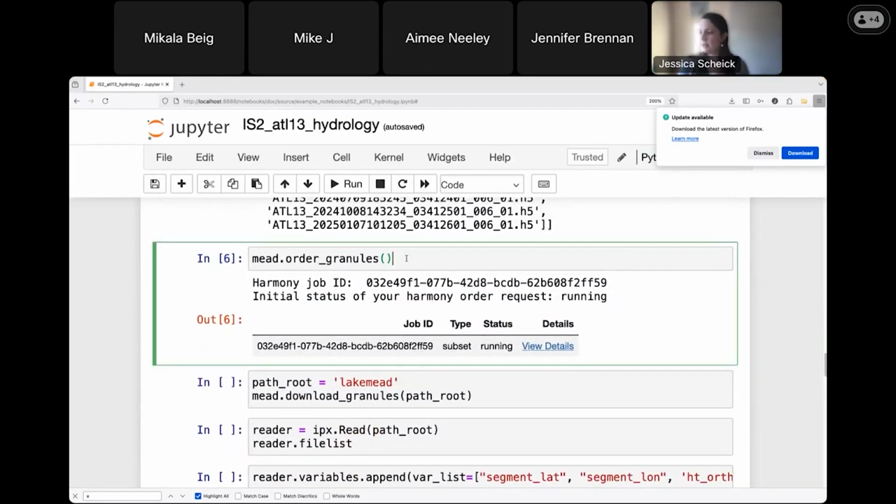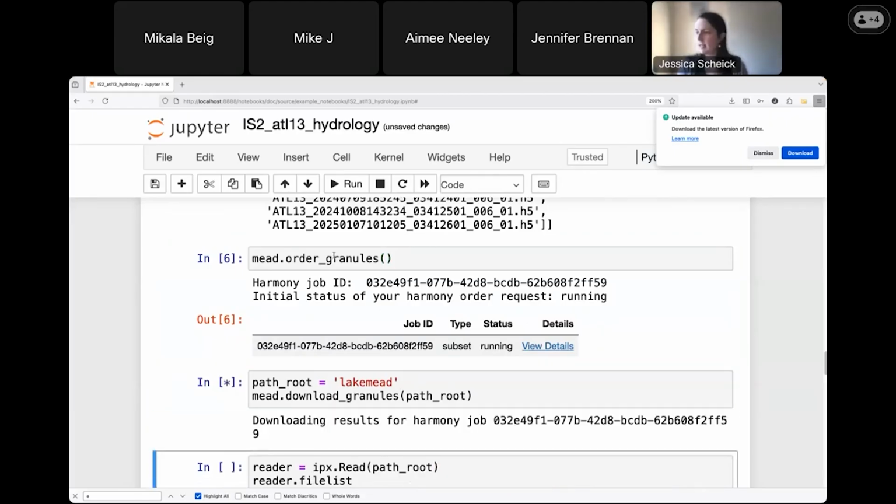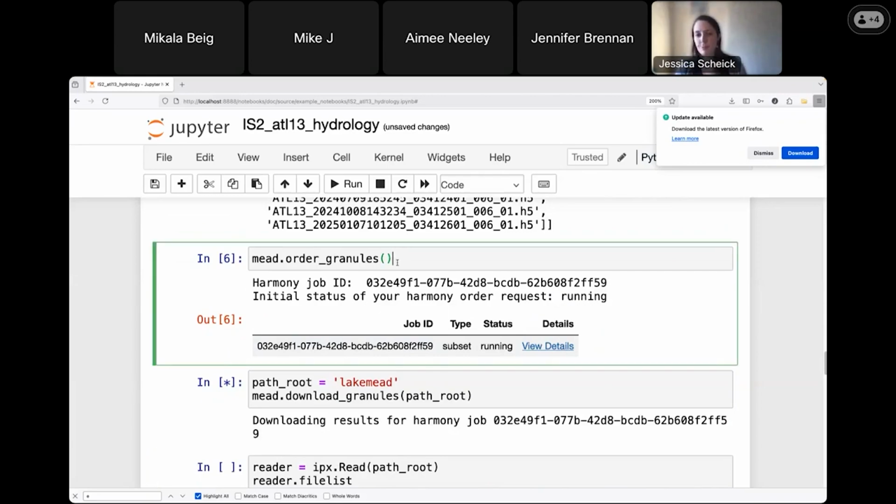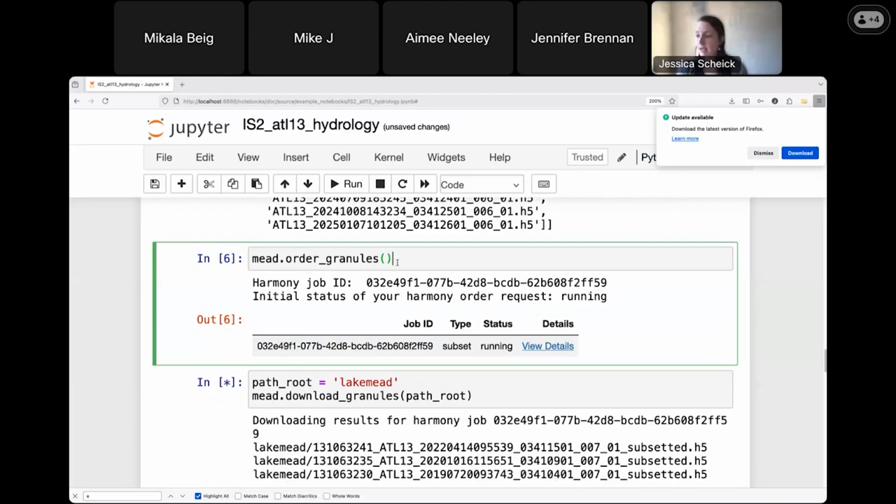And then what we're going to do is go ahead and order that data from NSIDC. And as I mentioned, you're required to log in to access this data. This login happens behind the scenes in icepyx using the Earth Access Library. But if you have not stored your credentials locally for this to work, it will prompt you for your username and password.